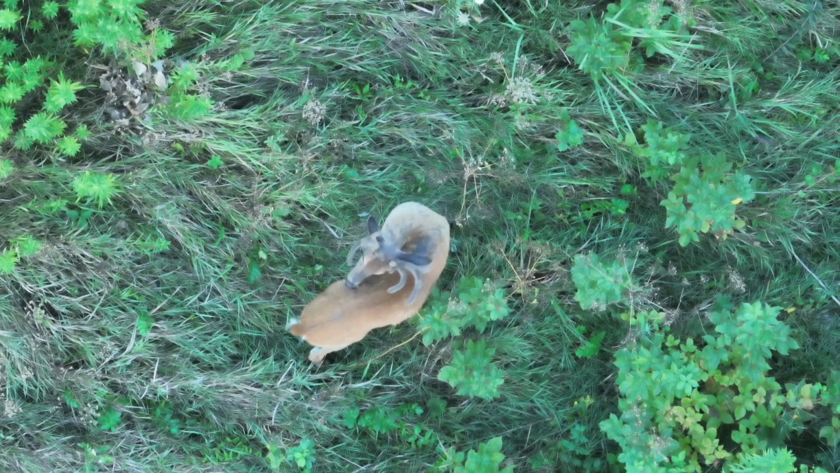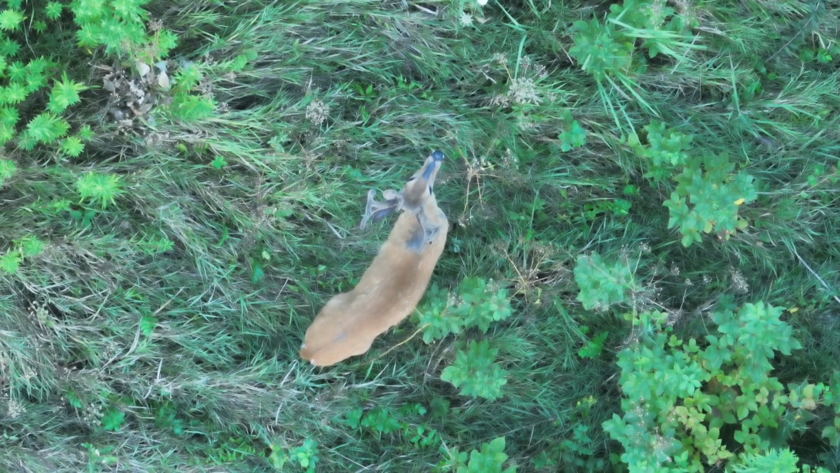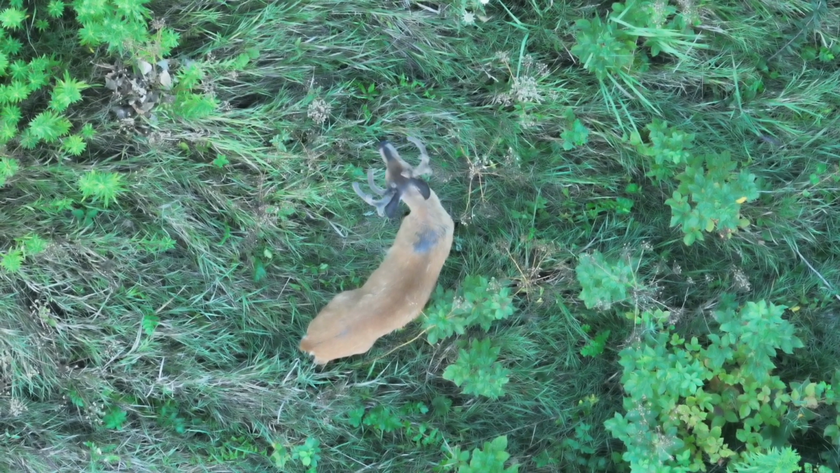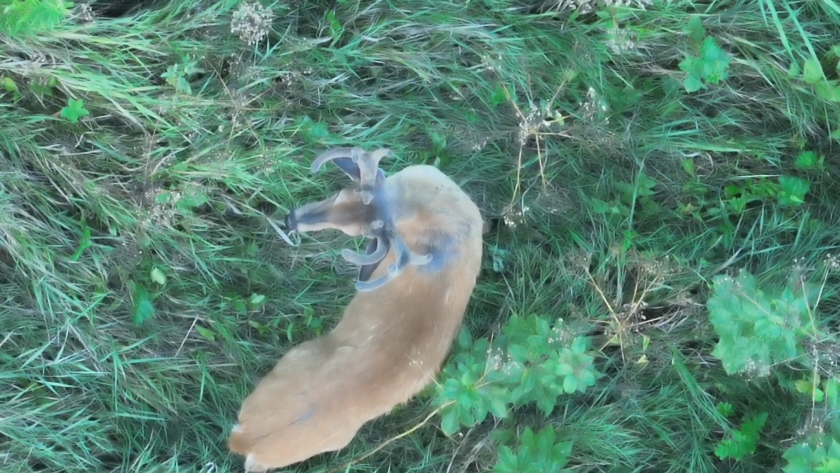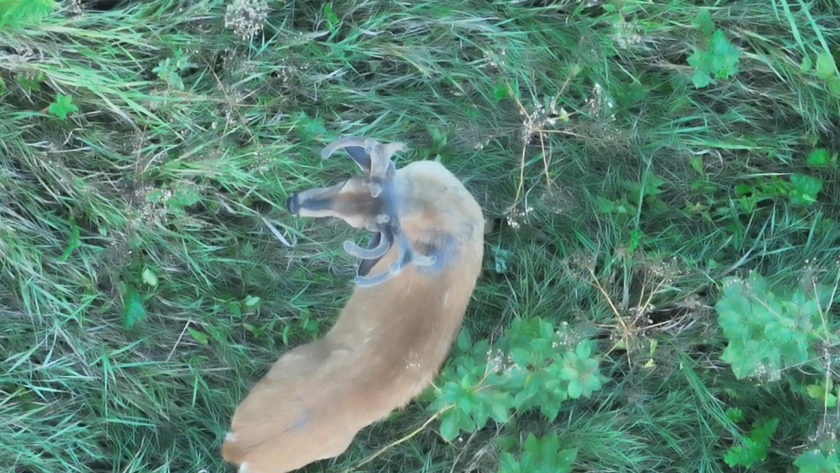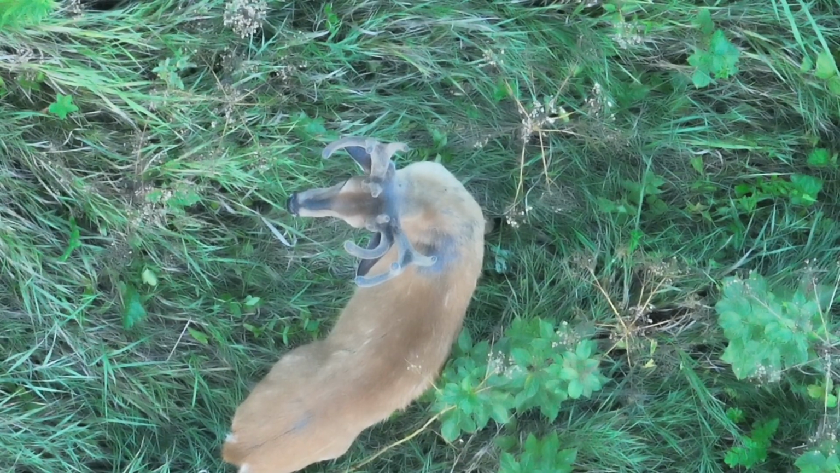I watched this one for a while because I would put this on the list. I have different thoughts on what's on the back as we zoom in a little bit, whether that is the shedding of the coat and changing over to the fall or winter coat, or is that old damage from a previous non-lethal hit? Not real sure, but it's a pretty cool rack.